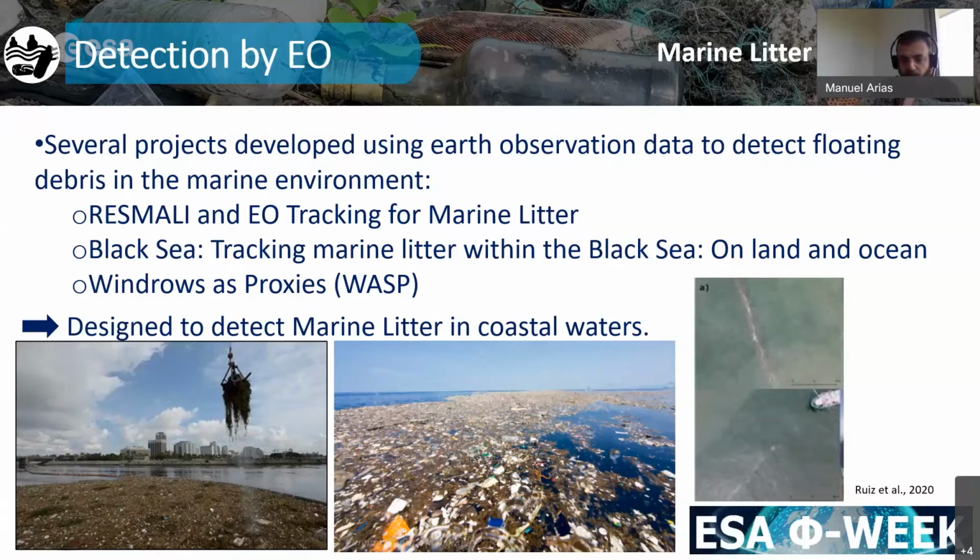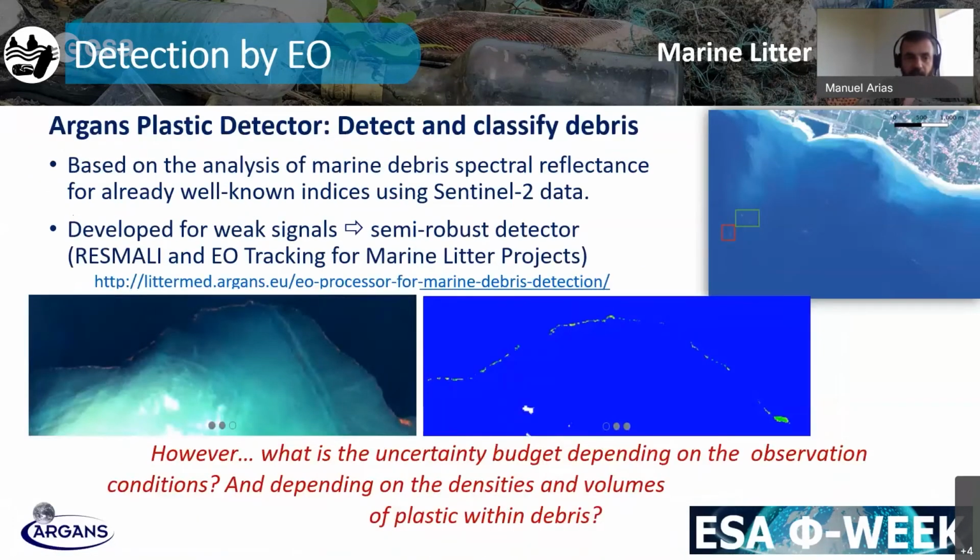And all of those projects are focusing on trying to detect marine litter in coastal waters as much as possible, and benefiting from the higher spatial resolution of Sentinel-2 and Sentinel-1. And this is just an example of what we are talking about, so our real detections of marine litter. Those are examples from Sentinel-2 images at 10 meters spatial resolution. And we have developed spectral algorithms that are able to identify this type of contamination in Sentinel-2 data.